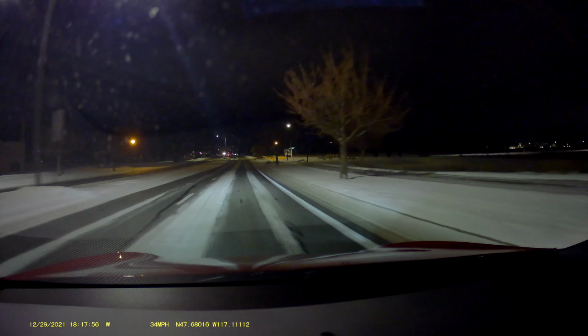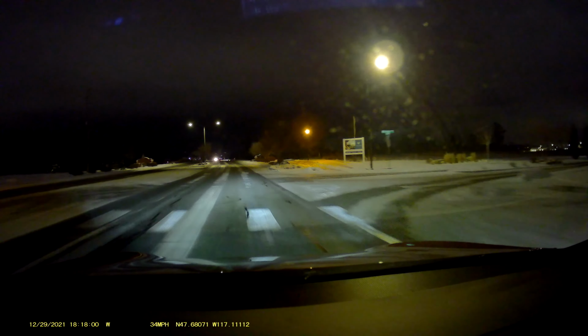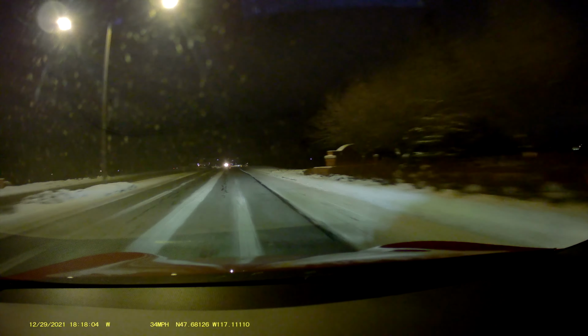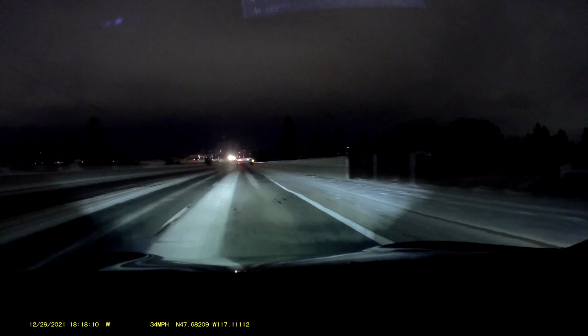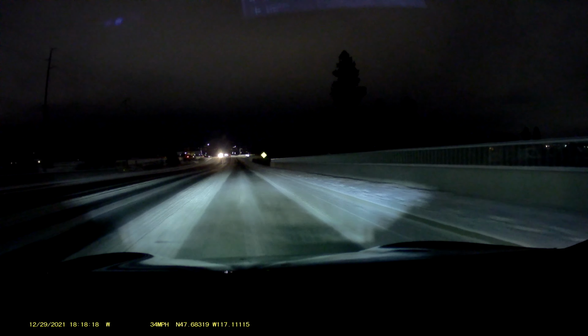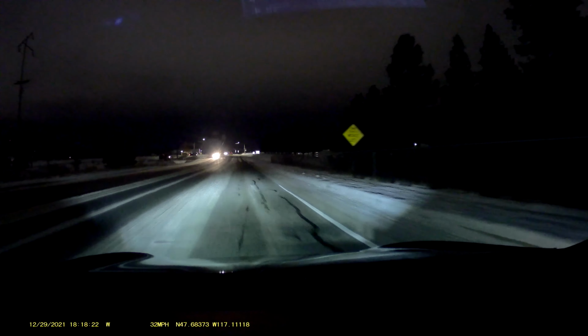And this is where one of the problems with this thing starts out: when it goes into corners, it's going into corners like it's a dry road. It's way too fast. And when it gets into the corner, sometimes it freaks out and starts sliding and doesn't try to even make the corner, which is probably the safest thing for it to do.